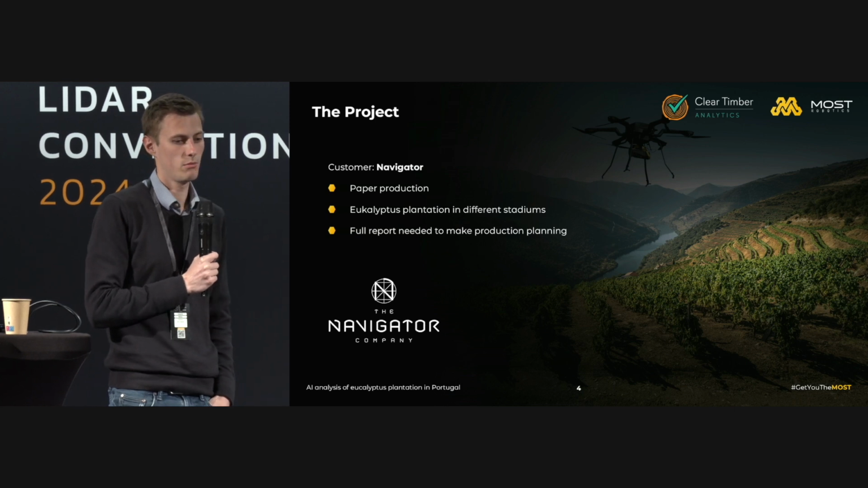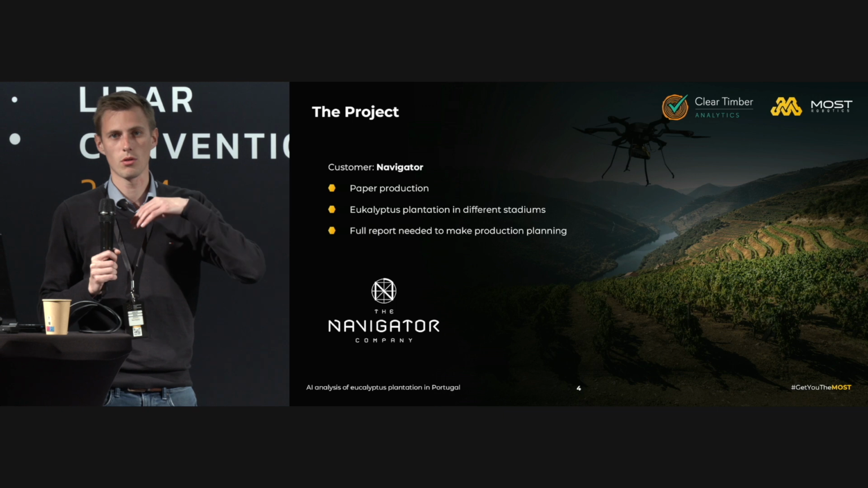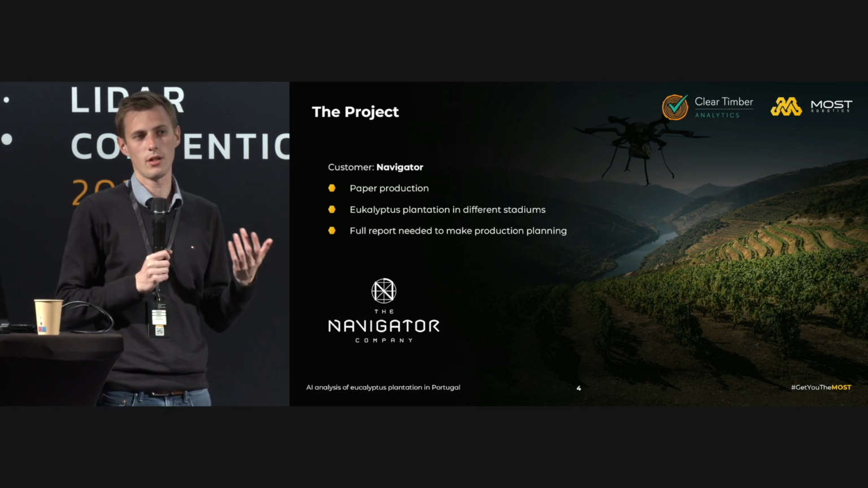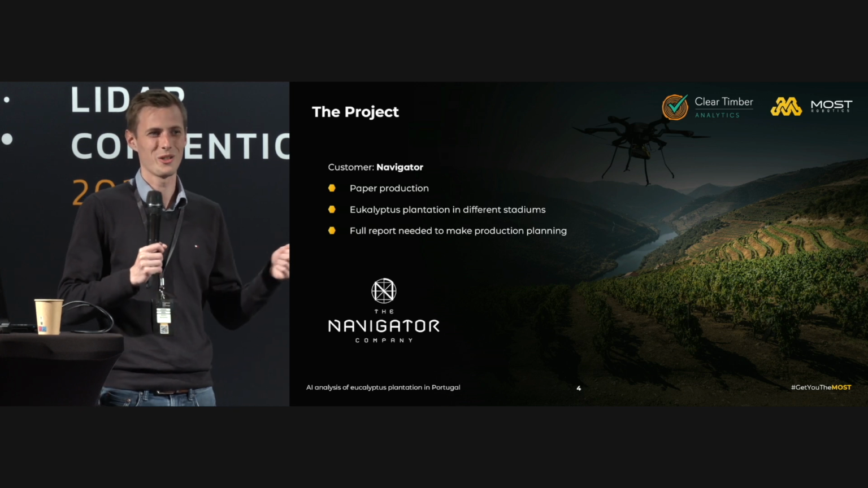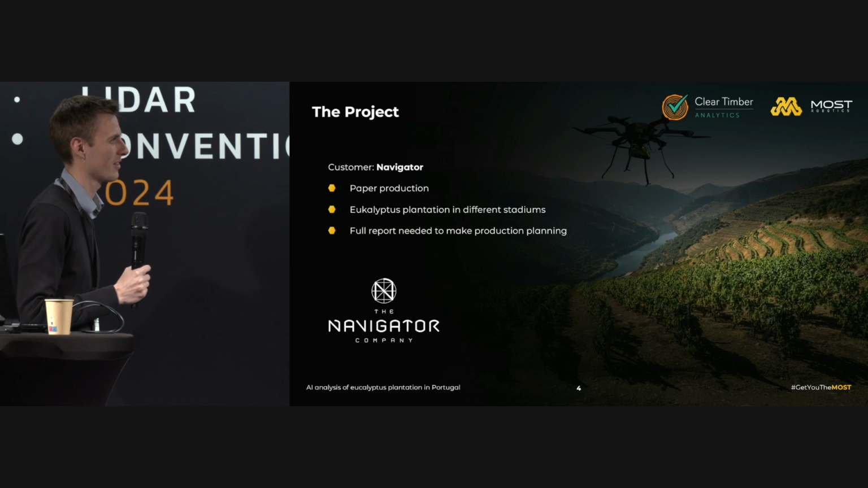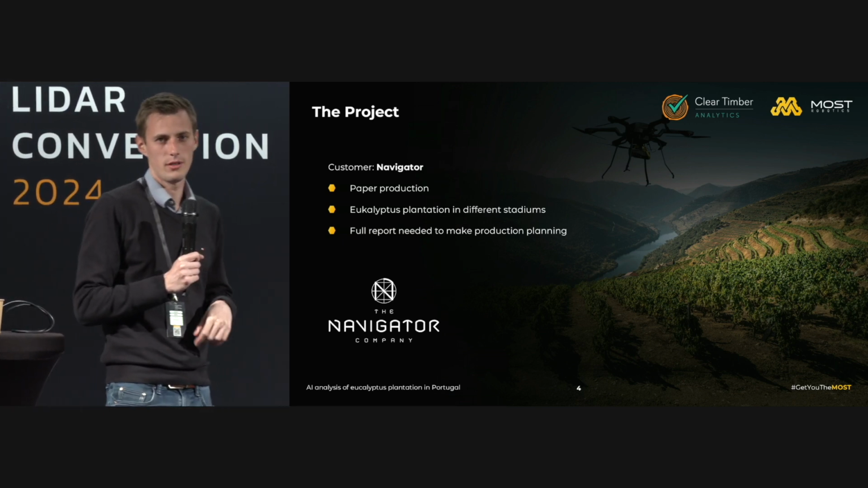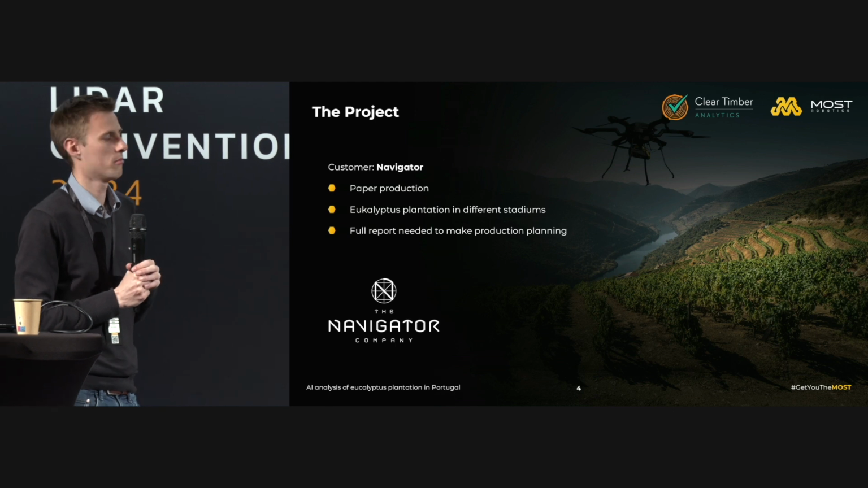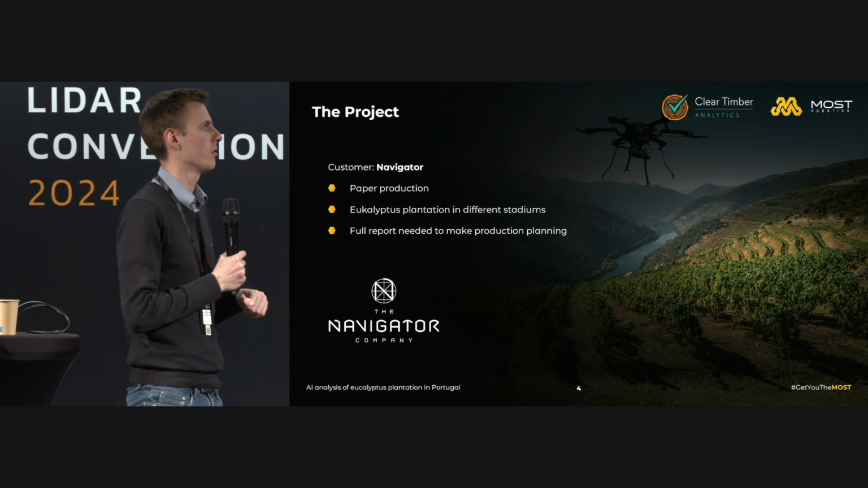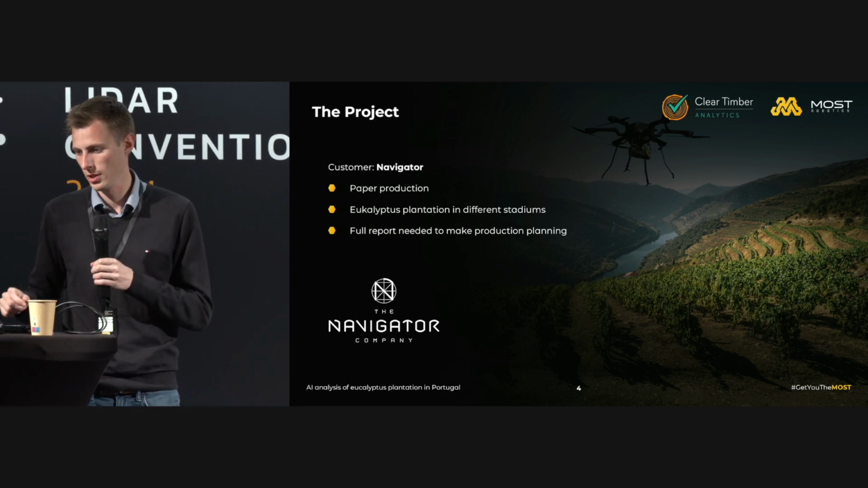Their biggest problem is that they have different forests all over the country and in different stands. And right now they have a lot of students going around measuring the tree trunks by hand and so on. And then they are trying to find an average report about some trees and make the production planning for the harvest of the eucalyptus.